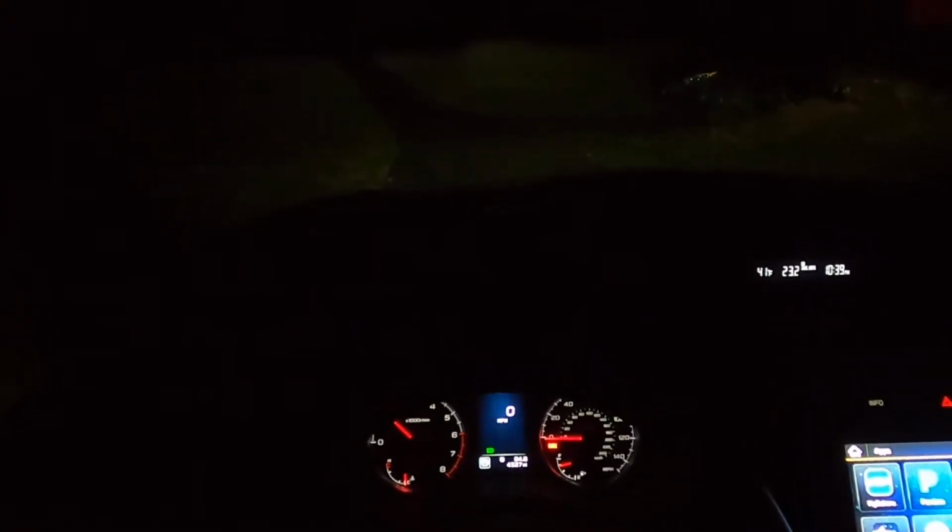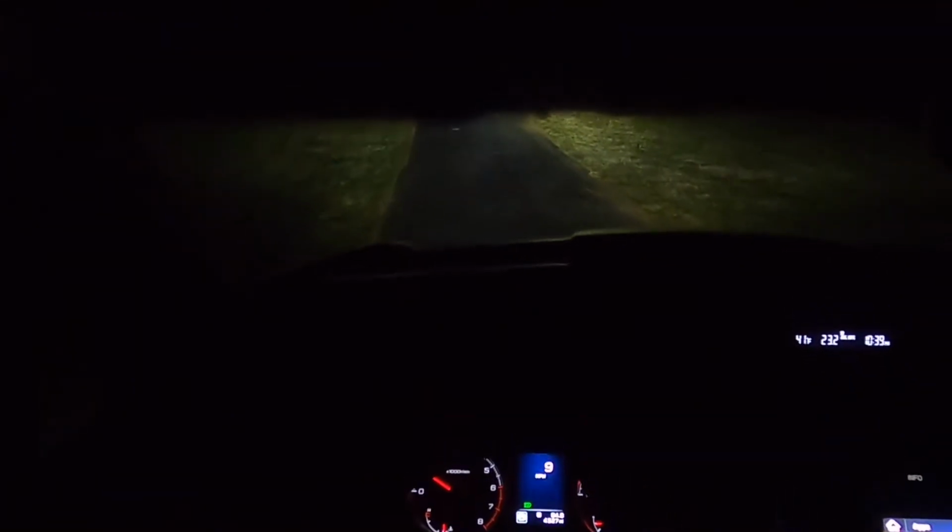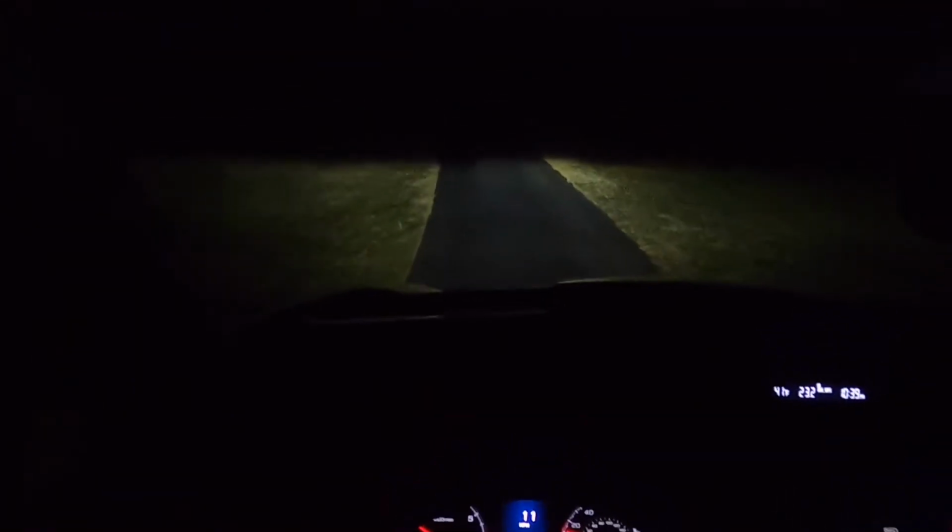Alrighty folks, we are going to go ahead and do a nighttime mountain drive on the 2021 Subaru Ascent. This is my husband's vehicle. This is the one that replaced the 2017 Outback. May she rest in pieces wherever she is, or if she's been sold somewhere, that's cool too. But this vehicle did replace the '17 Outback, and I have to say it's pretty delightful. I actually really do like this vehicle a lot.